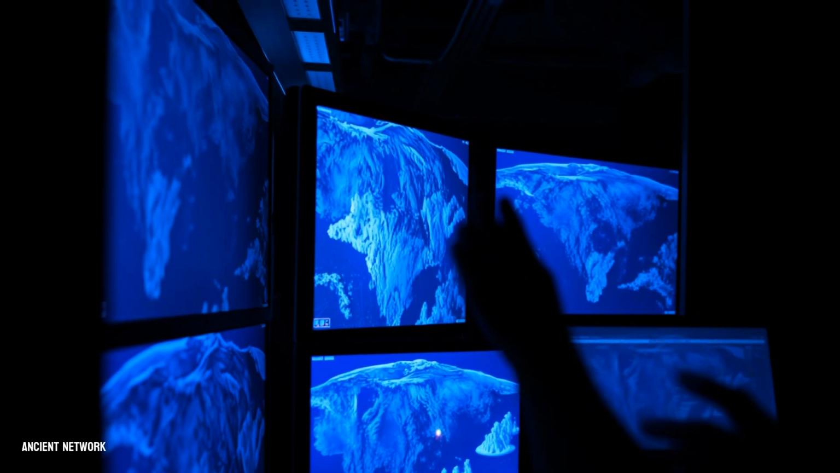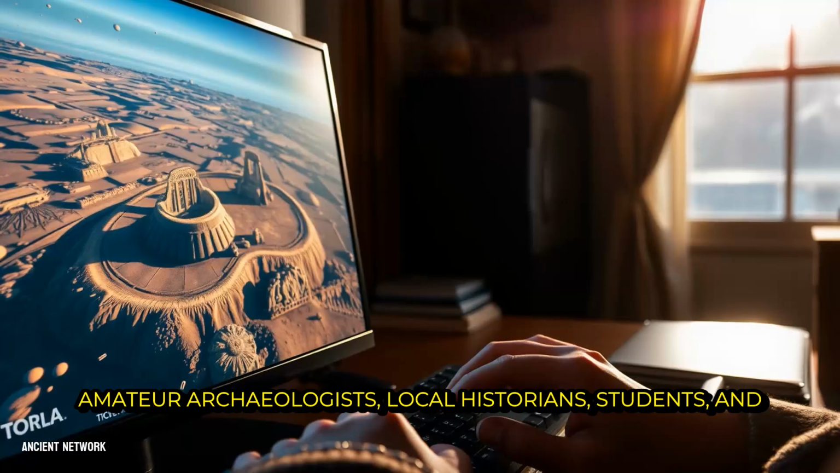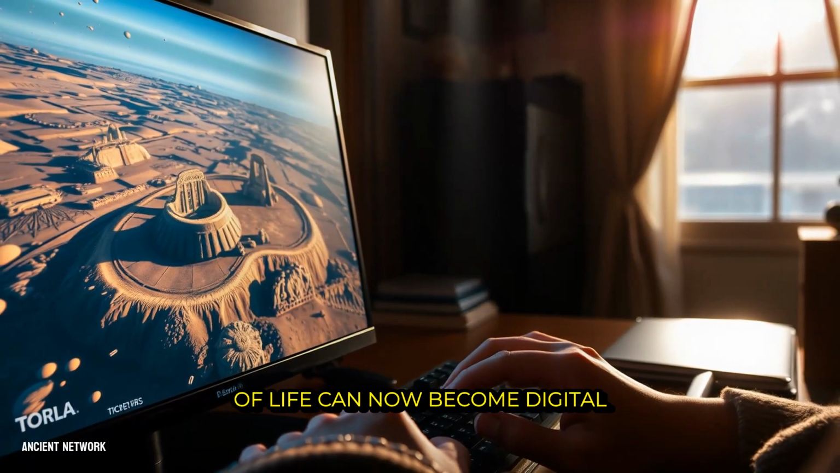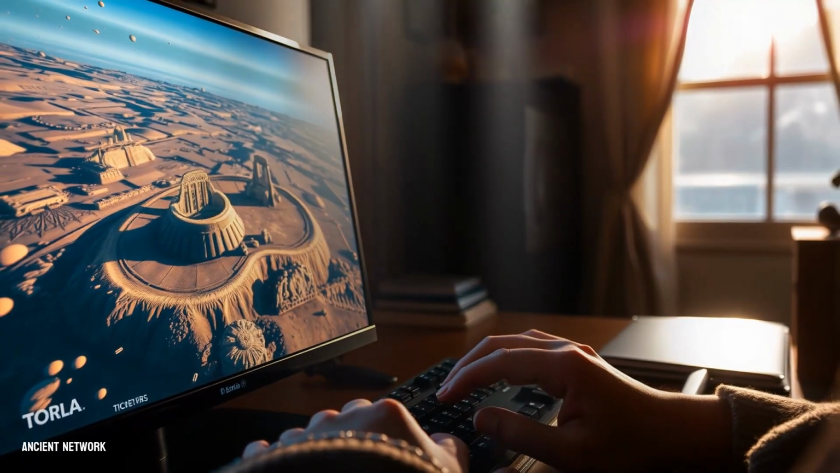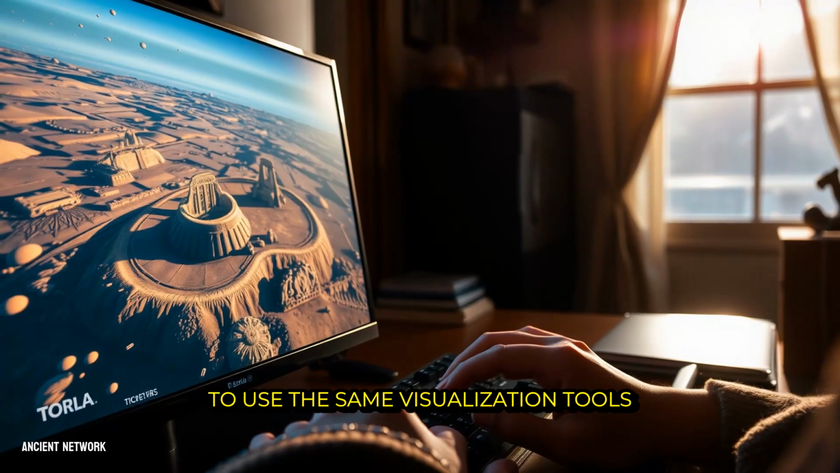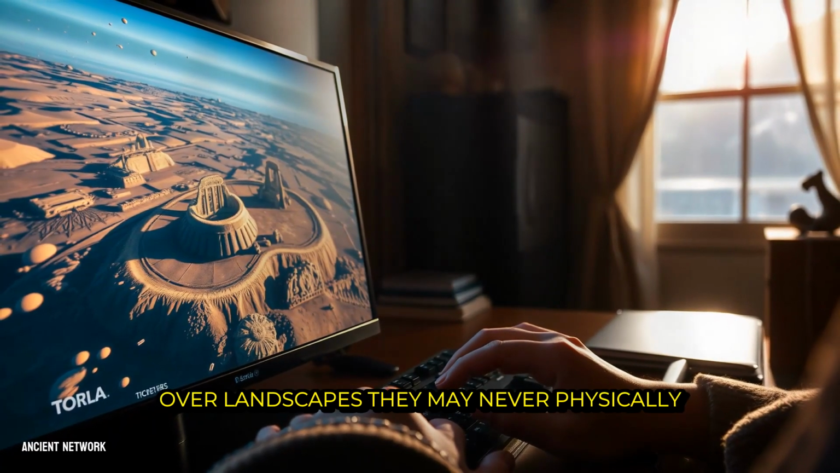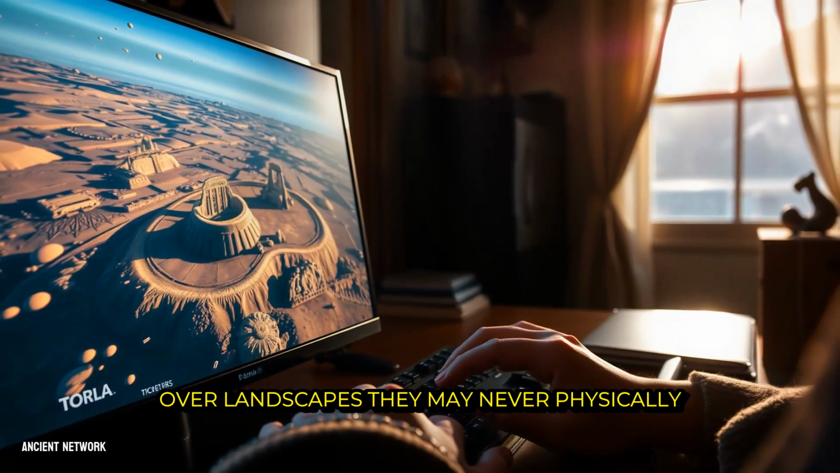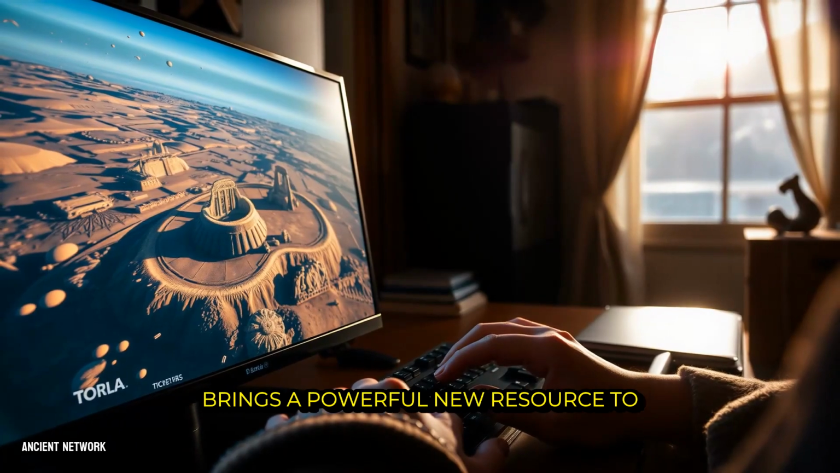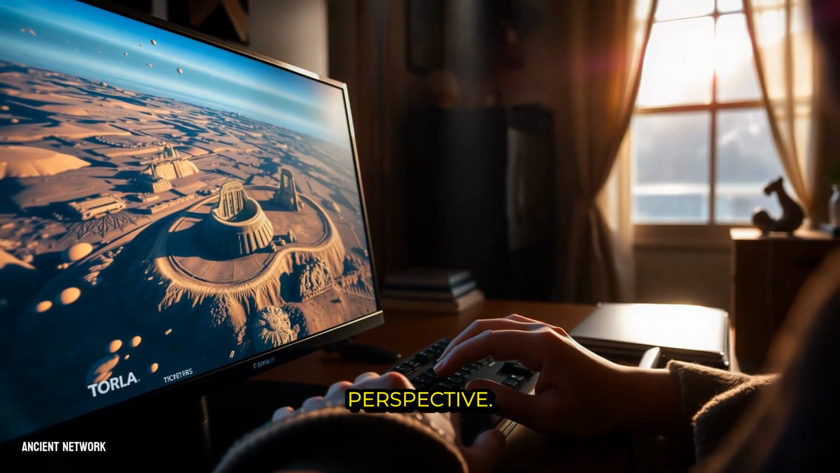finding history. Amateur archaeologists, local historians, students, and simply curious individuals from all walks of life can now become digital explorers. They can download the data, learn to use the same visualization tools as the professionals, and fly virtually over landscapes they may never physically visit. This global community of citizen scientists brings a powerful new resource to the table: time and a fresh perspective.